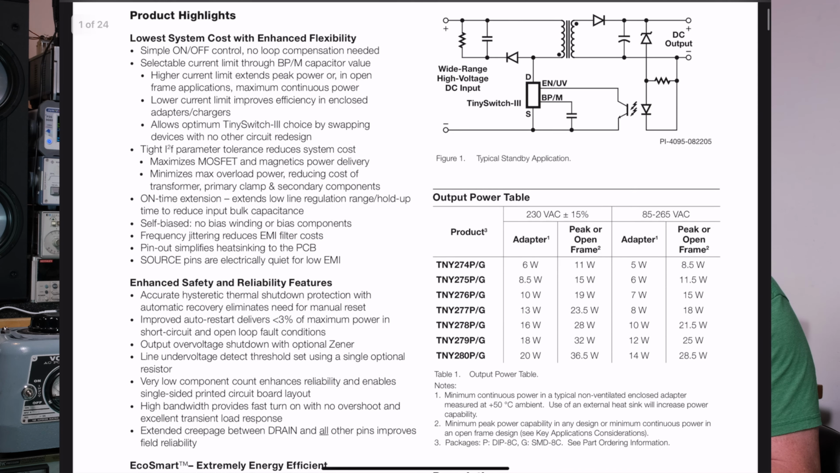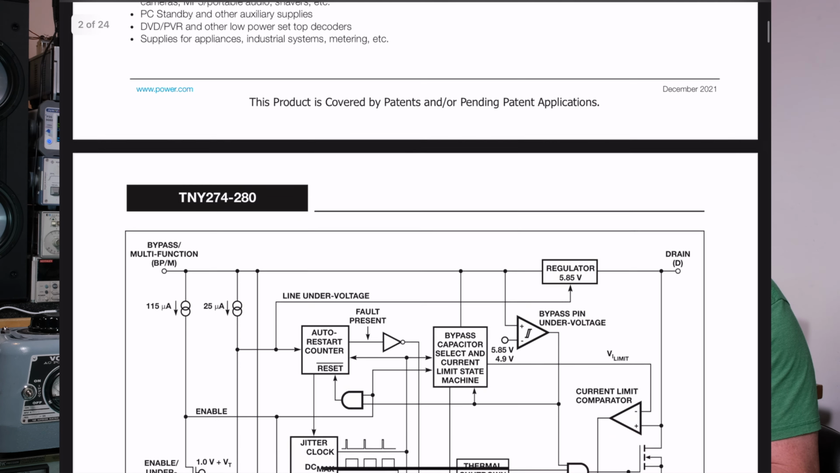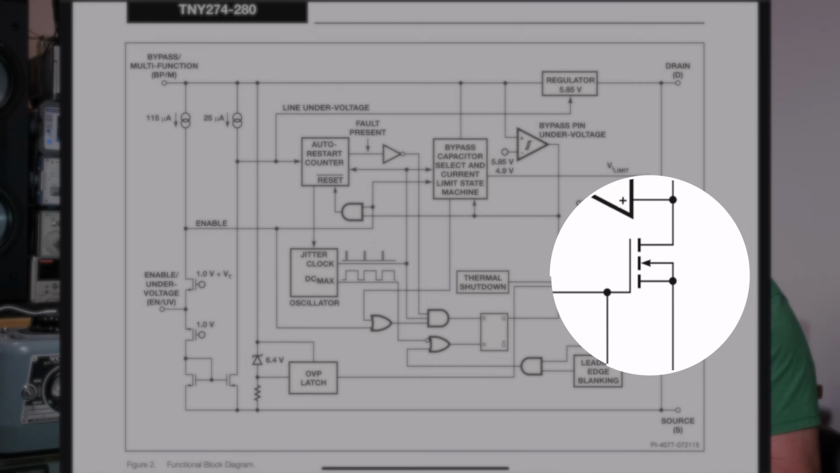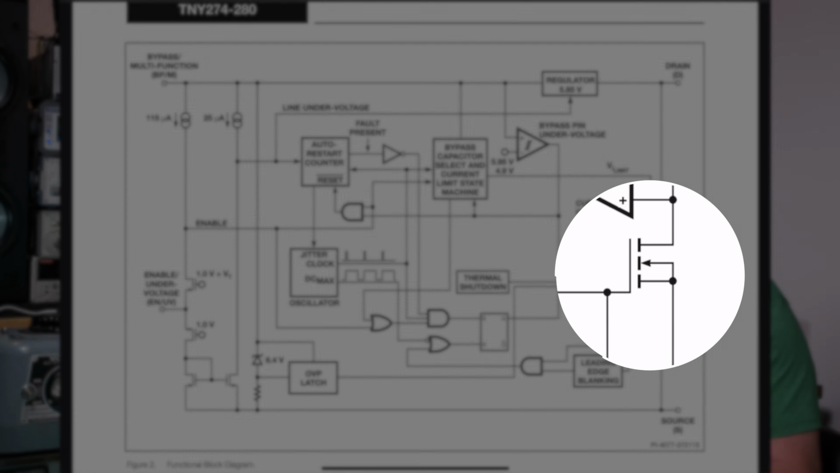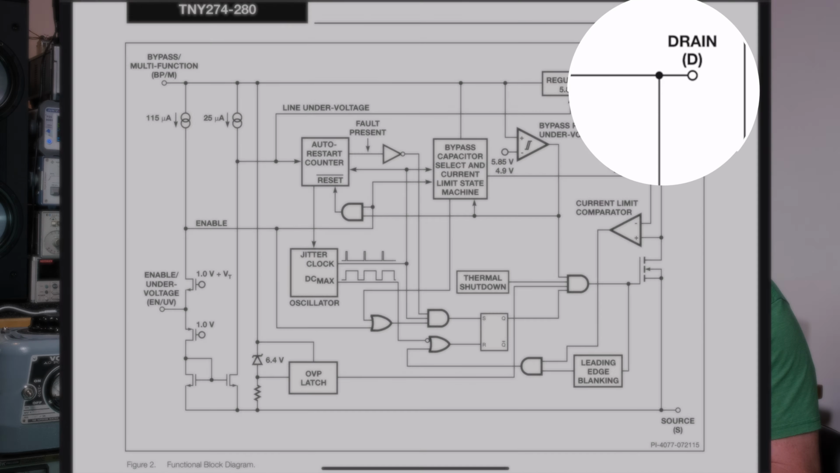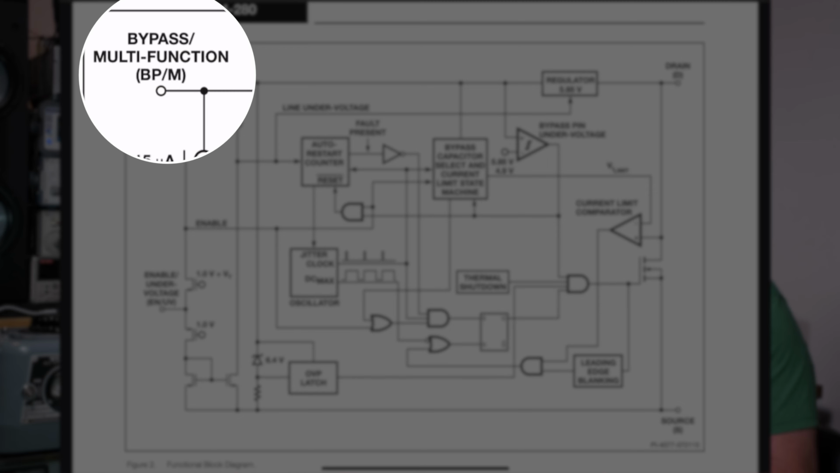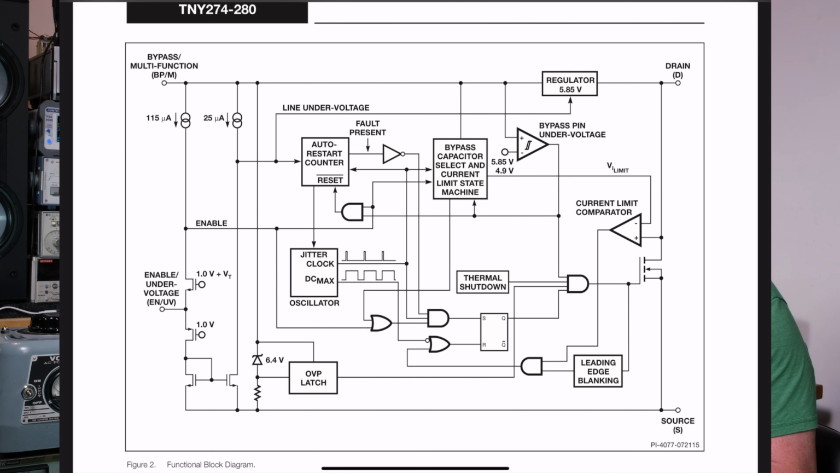All right, so let's just go through this. I want to show you a couple things. Here's a block diagram. So there's a lot going on in that little chip. There's the FET on the far right. That's the main part, the drain, source. Those are your two pins. And then up in the top left corner, you have another pin, the BP/M. That's a multifunction pin, and it does a whole bunch of stuff. One of the main things it does is it supplies power to the chip.